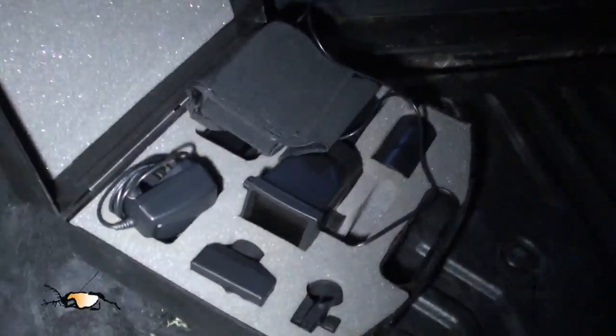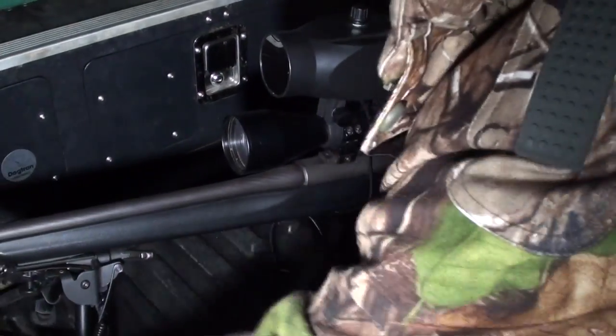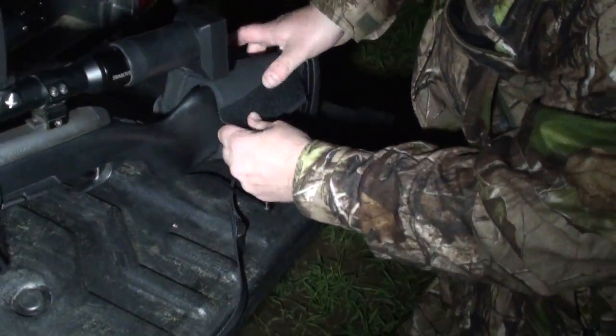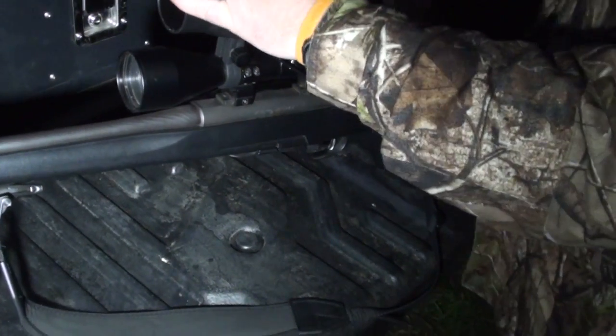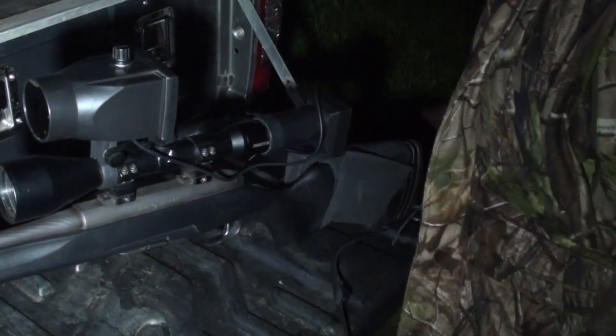I get the NiteSite NS200 set up on the rifle, ready for some night vision hunting. Simple, easy to put on, and no need to alter your scope or rifle settings, and it's good to go. That is, if you remember to charge your battery. I'd picked up the wrong battery, it wasn't charged, and so we've had to go on without the night sight. Gutted. We pile into the Great Wall Steed and make our way through the darkness, scanning as we go along with our lamp. Old school way.